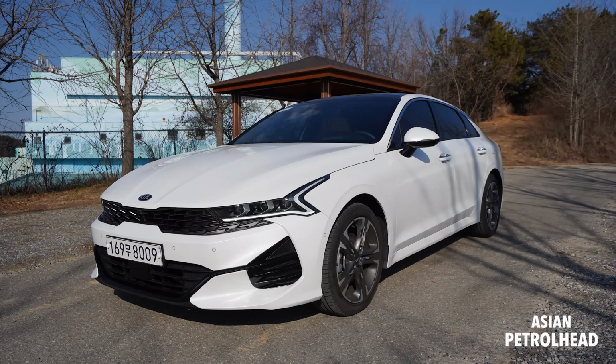Hello, welcome to Asian Petrol. It's January 13th here in Korea, about 6:30 p.m., so good evening to you guys. Today we have the 2020 Kia Optima with us. It's actually called the K5 here in Korea.